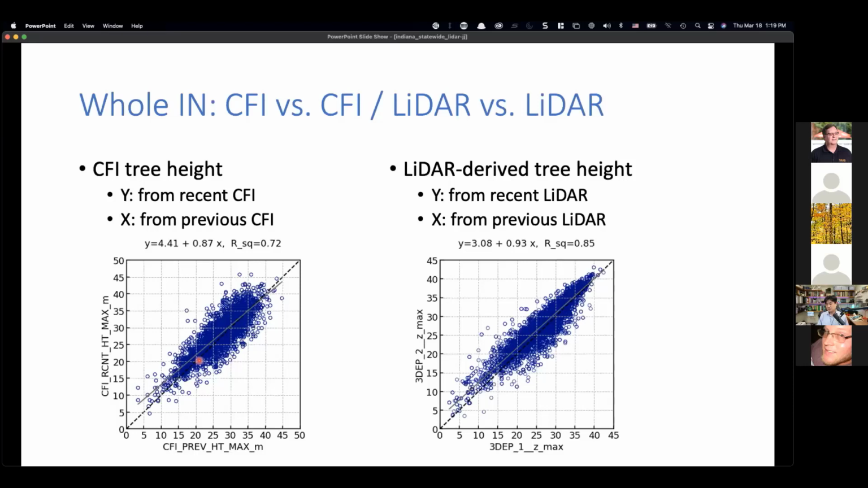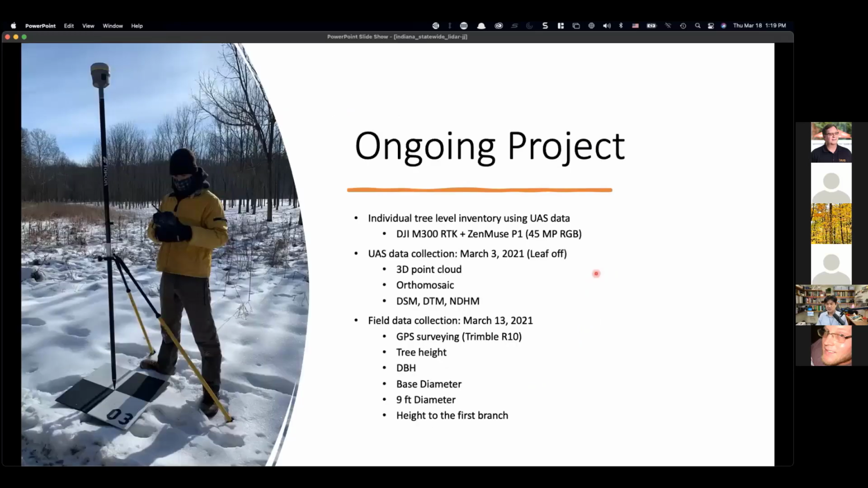But when you actually expanded the same scenario for the whole state with over 6,000 plots, this is what we see, which is a pretty similar trend. Especially if you look at the taller trees, there's a lot of deviation for the manual measurement, versus LiDAR, which converges much tighter. That might be another indication that the LiDAR height measurement might be much more consistent than the manual measurement.